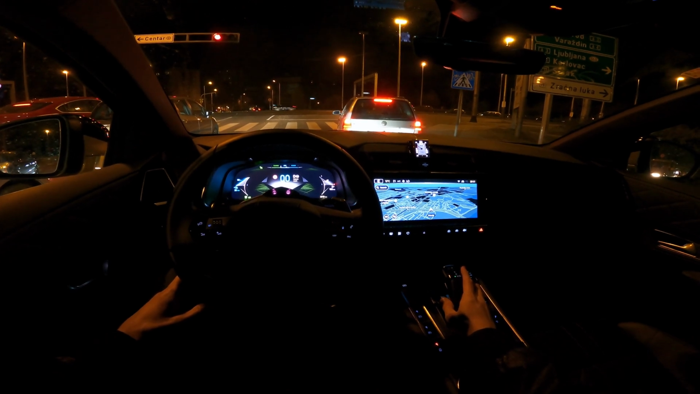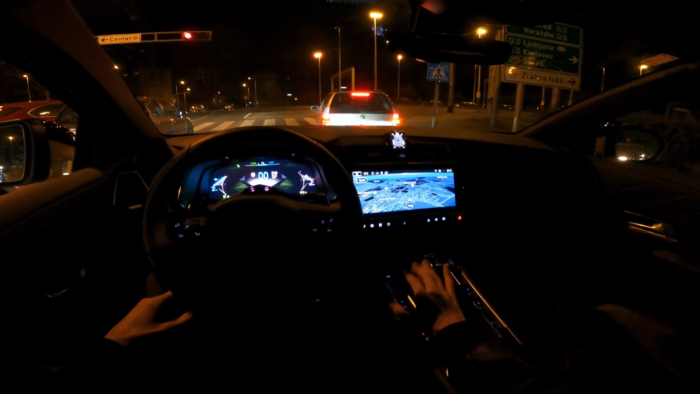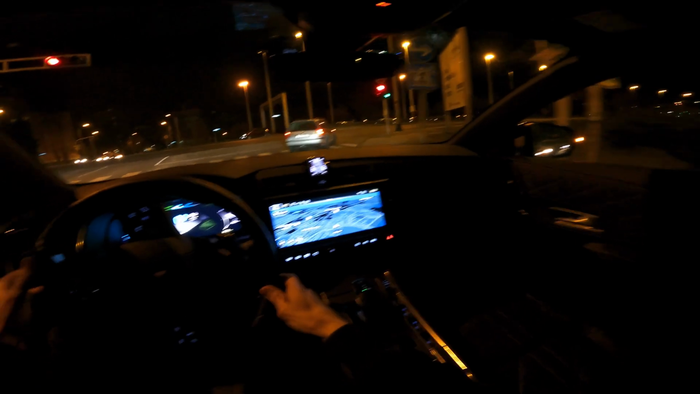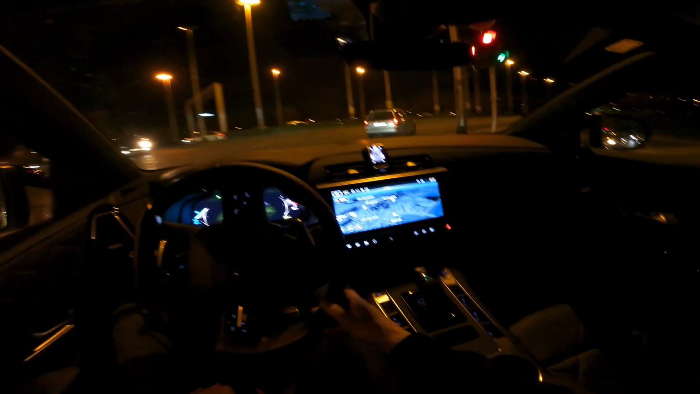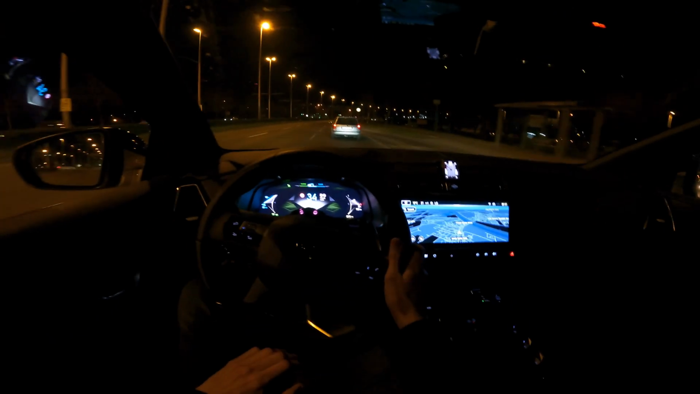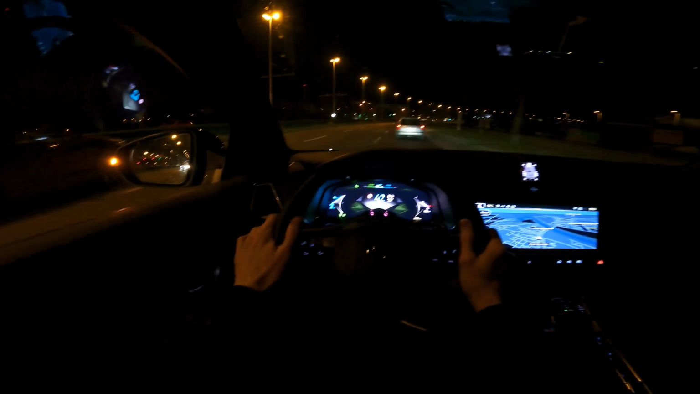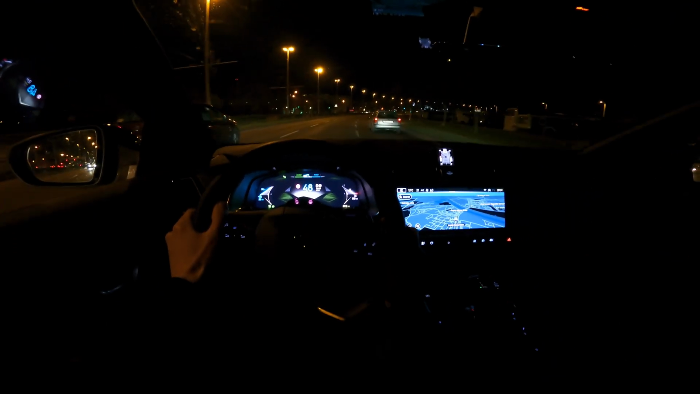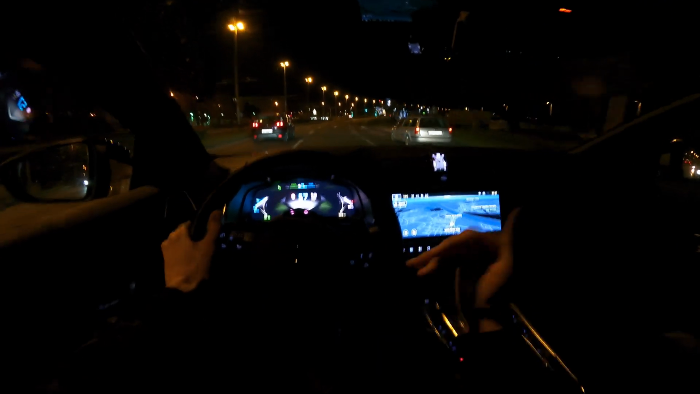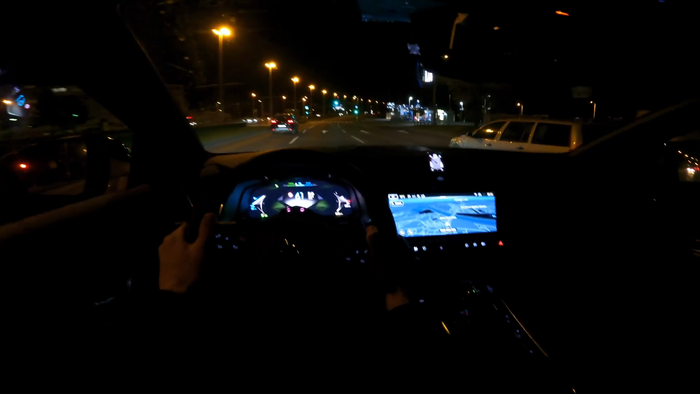Now in hybrid, the car is gonna figure out when it wants to use the electric and the petrol, but I really dislike the fact that when the car engages the petrol engine, sometimes it shakes the whole car. It's not a big shake, but you can definitely feel it, and it's a little bit annoying. And then when you're driving on petrol, man, the whole car jumps, it leans forward when you're braking. I don't know, it doesn't feel the best.